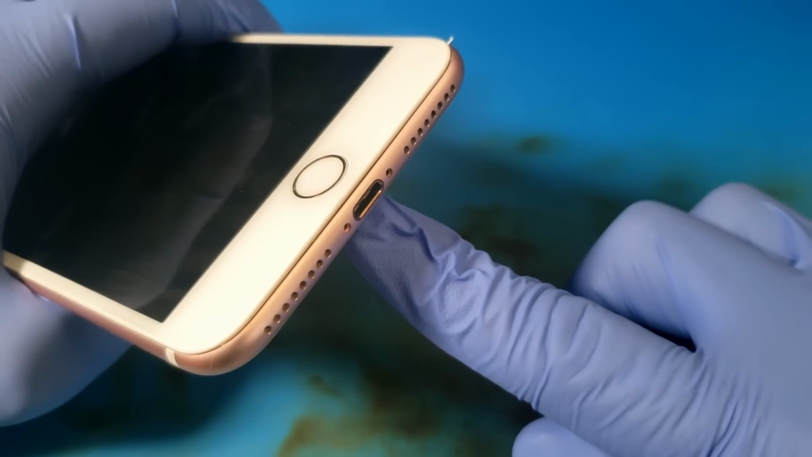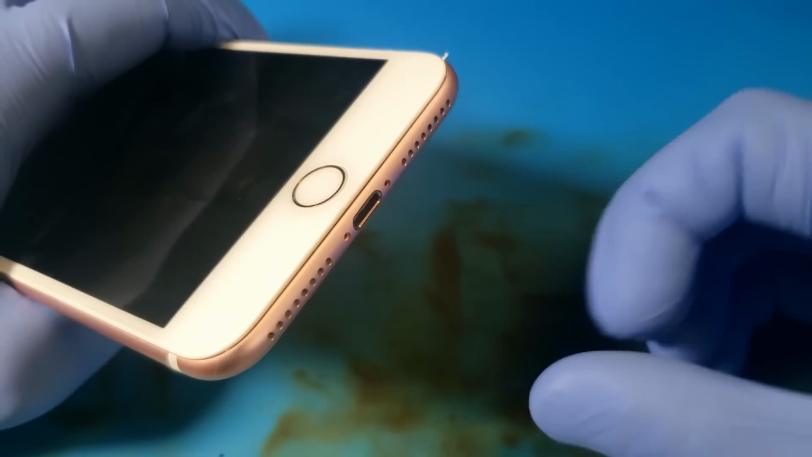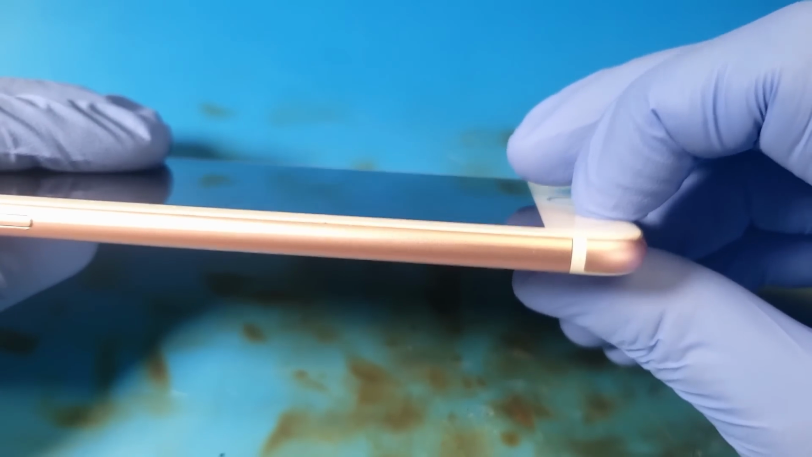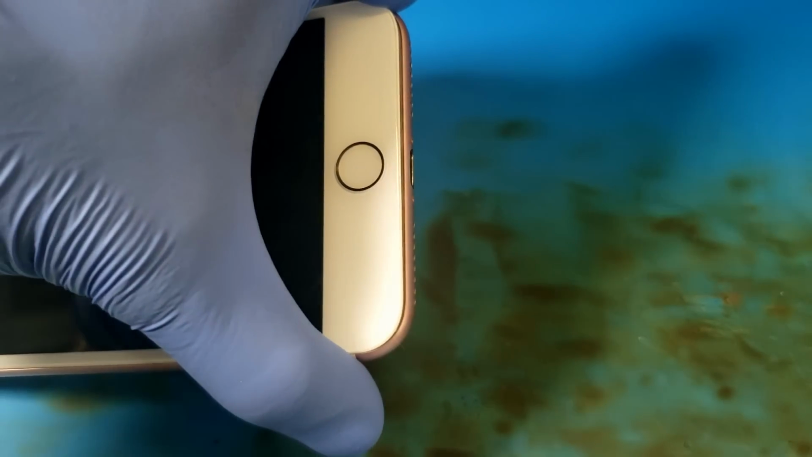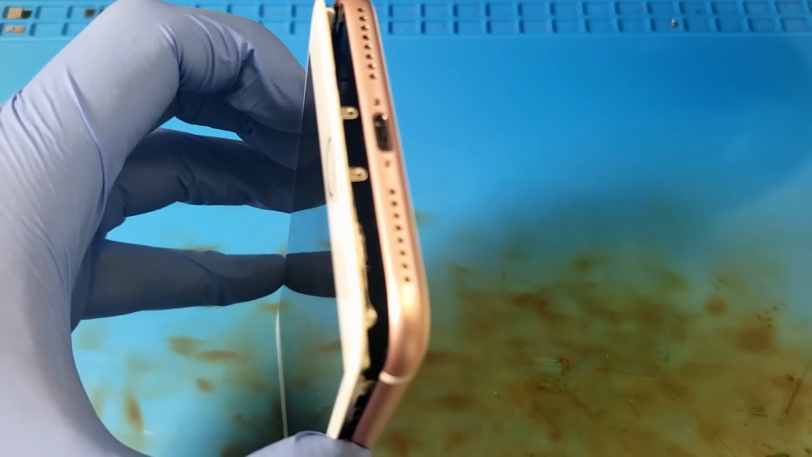So the very first thing I notice about this phone is that we are missing the bottom screws, the pentalobe screws that hold the thing closed. And I also noticed that it has been opened before. So let's open this thing up and see what we've got going on inside, shall we? I gotta be honest, I am just a little bit terrified that this thing is gonna be completely mutilated.